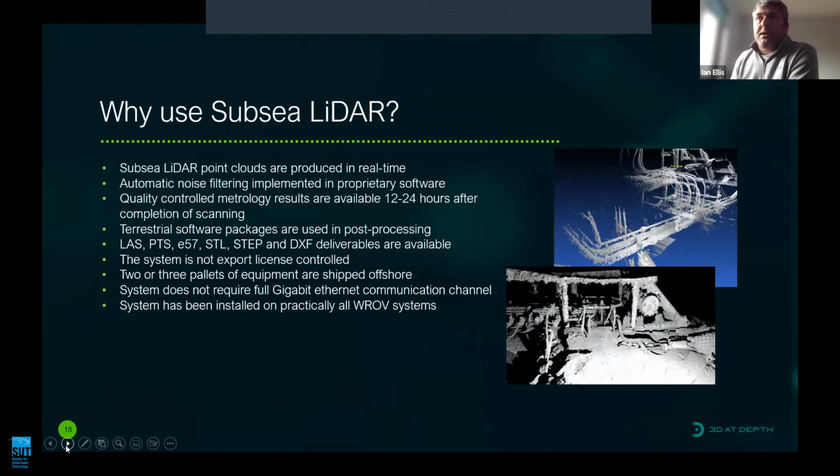Our subsea LiDAR point clouds are visible in real time during collection, so you can be confident that we have the coverage that's required. We have proprietary noise filtering in our software, which reduces processing times. Our quality controlled results are typically available in 12 to 24 hours from acquisition. We use terrestrial software packages primarily produced by Leica Geosystems to produce our results, so you can have confidence in the software that we use.